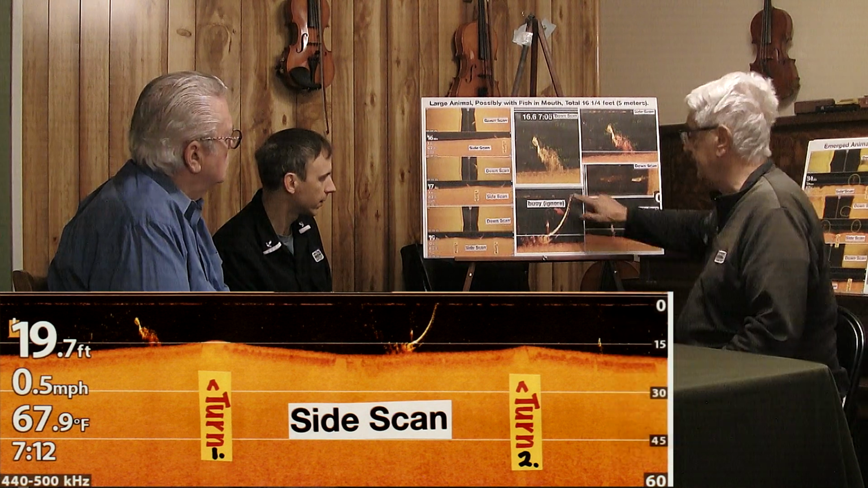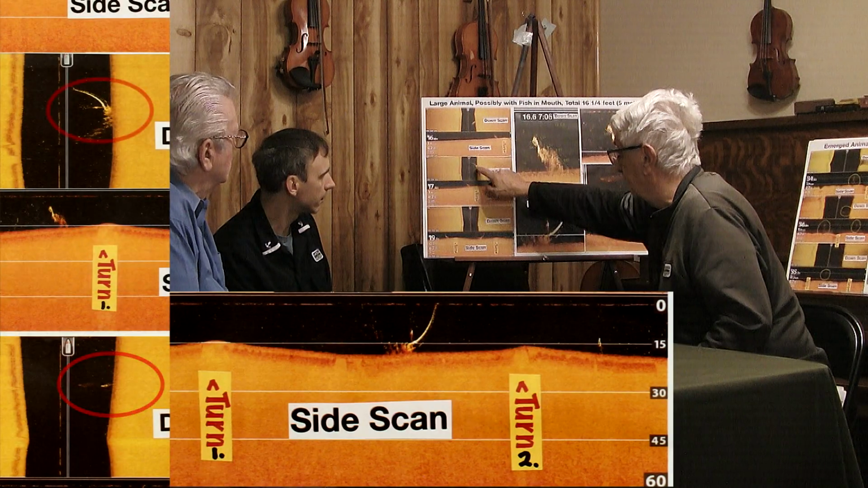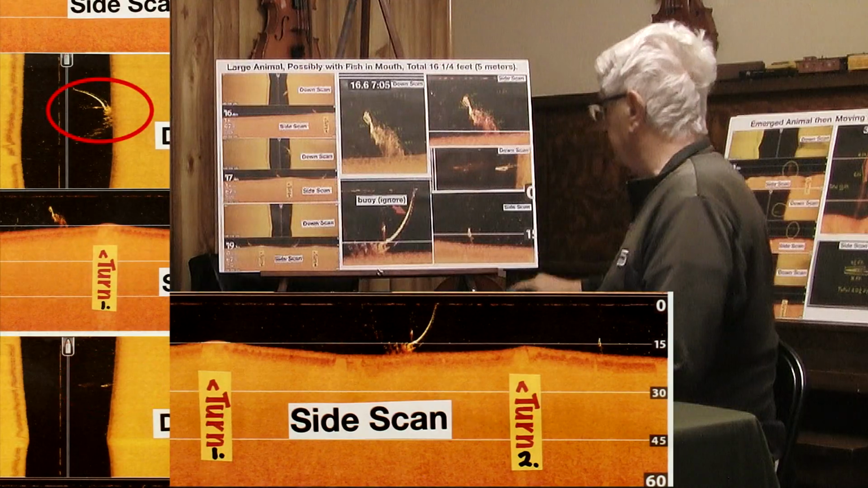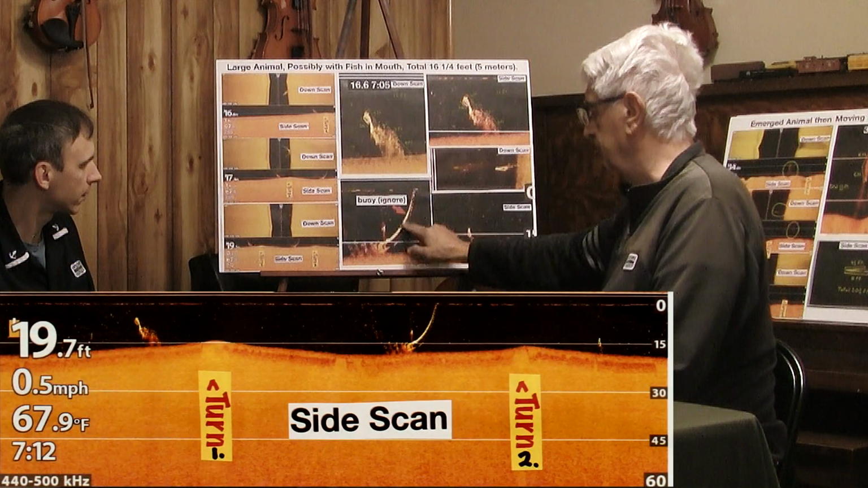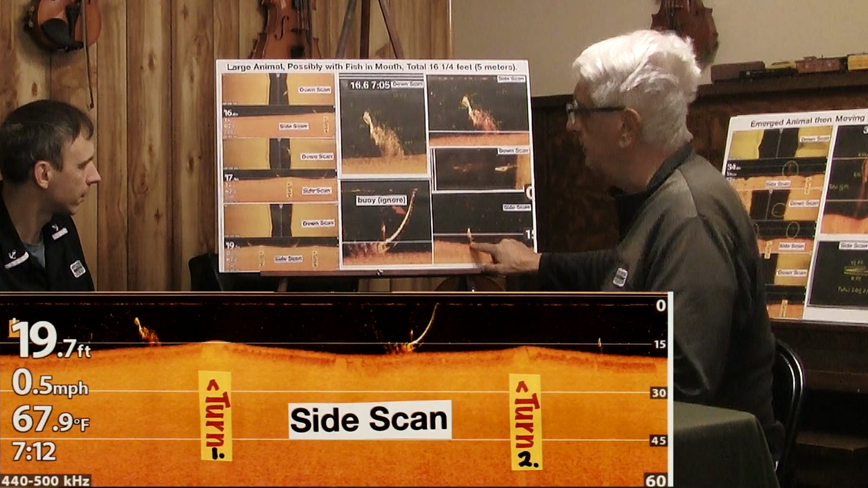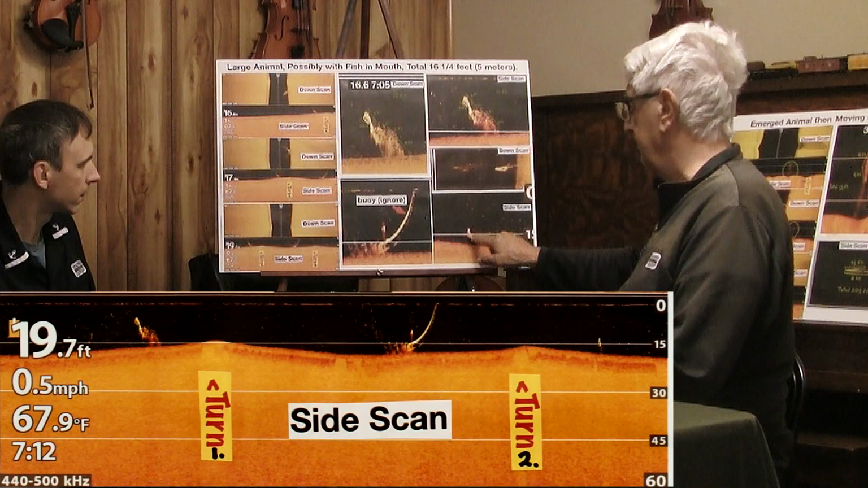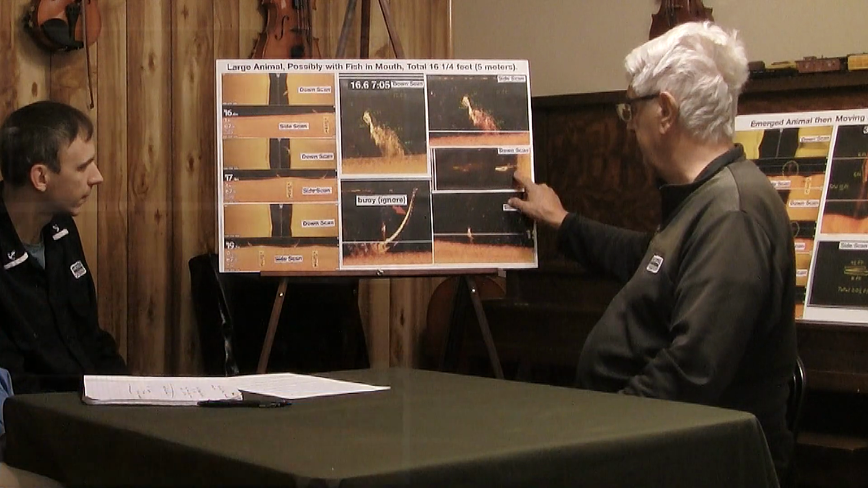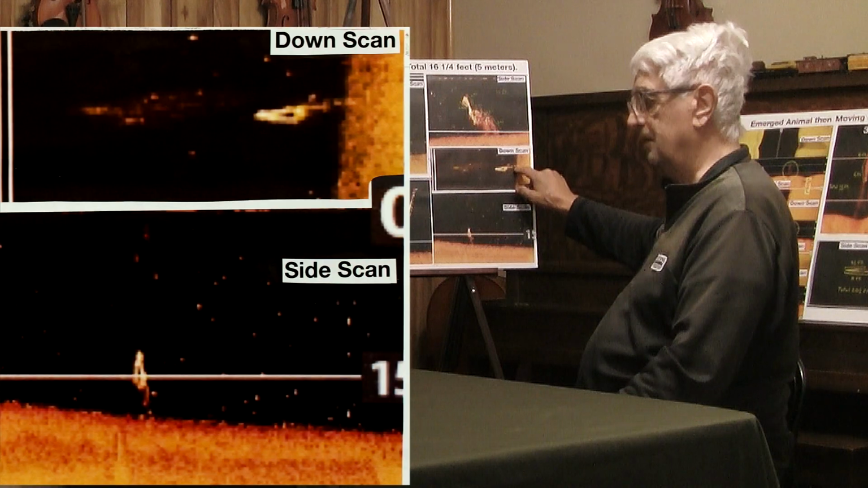Again, on the down scan, we can see it here and here. So it was a bit above the water where we threw the buoy, and then a little later on, 3 minutes later, it was apparently here and here, apparently down in the sediment, or it was digging its way in.